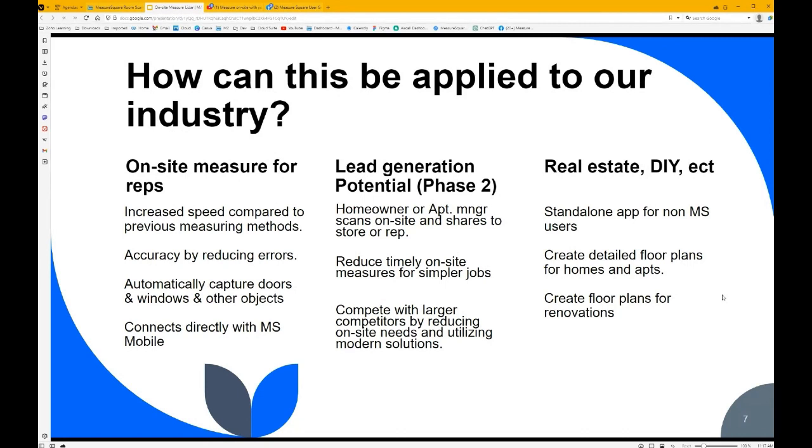One of the other possible options we see in the future is possibly using this as some sort of lead generation tool. With how simple this is, and the fact that it's standalone, so you don't need to know how to use MeasureSquare to use this, this would be great. This could be used by a homeowner or even an apartment manager to scan the space on site and then share that scan directly to the store rep or the MeasureSquare user, where they can just load that in and then do the estimation as well. So that might reduce some timely on-site measures for simpler jobs. There's just a couple of rooms and a hallway. This is a great tool for it.